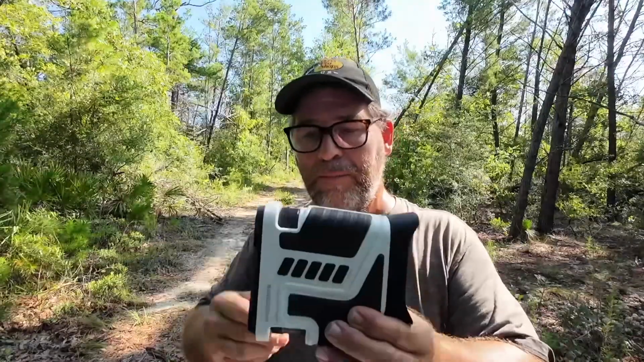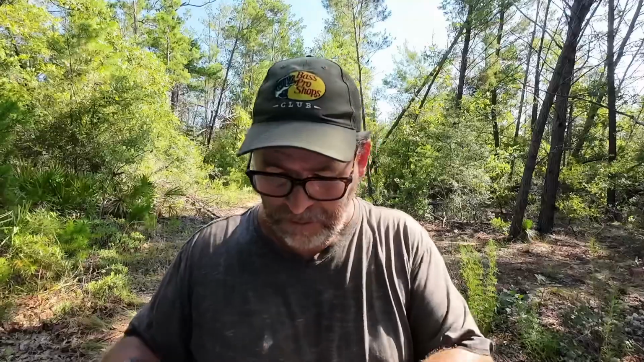But overall, it's a great unit, and I would highly recommend it to any of you looking for a decent night vision that's not going to break the bank. Check out the Wosports model NV400. It is a really good unit.